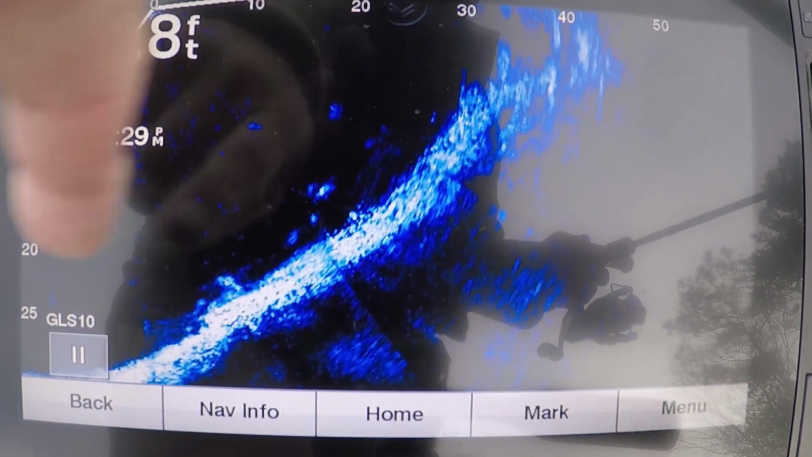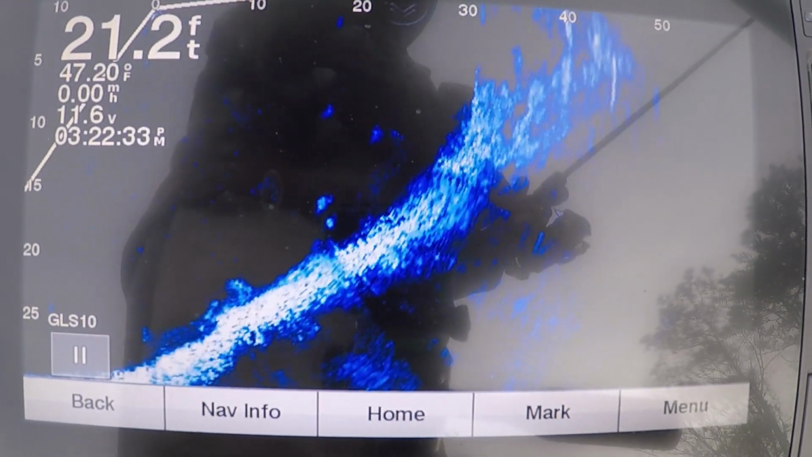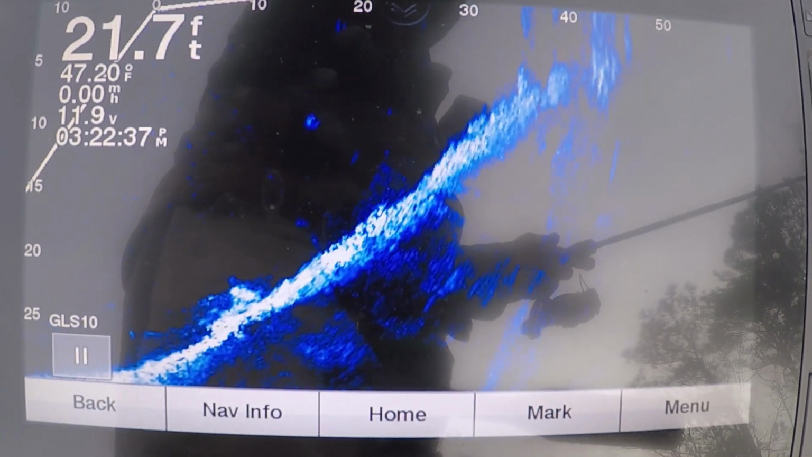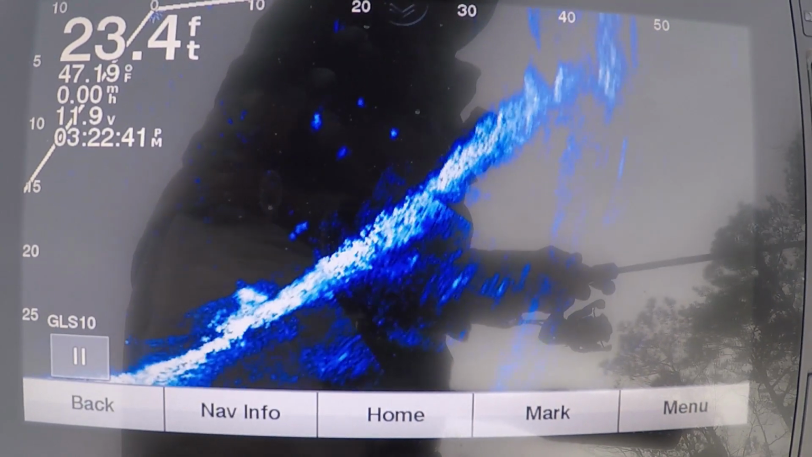Right there they are. See them? They're behind me actually, guys. I got the scope turned around. I don't know where my bait is. There comes my bait right there. Right here's my bait.